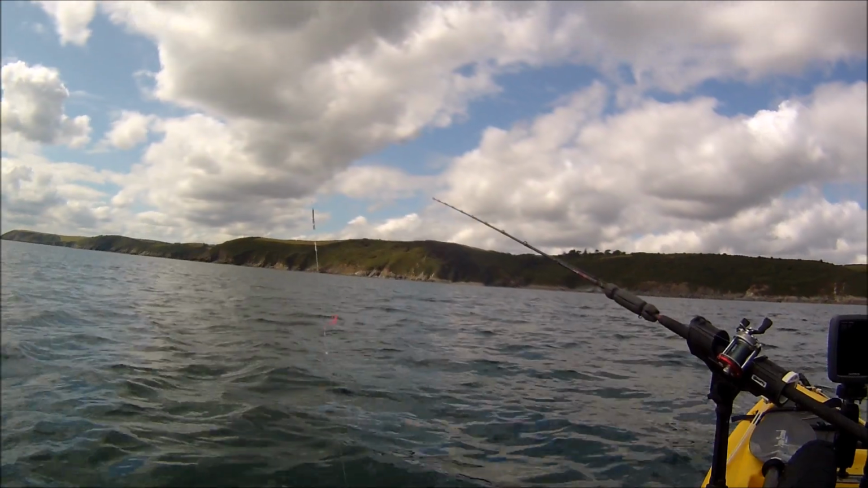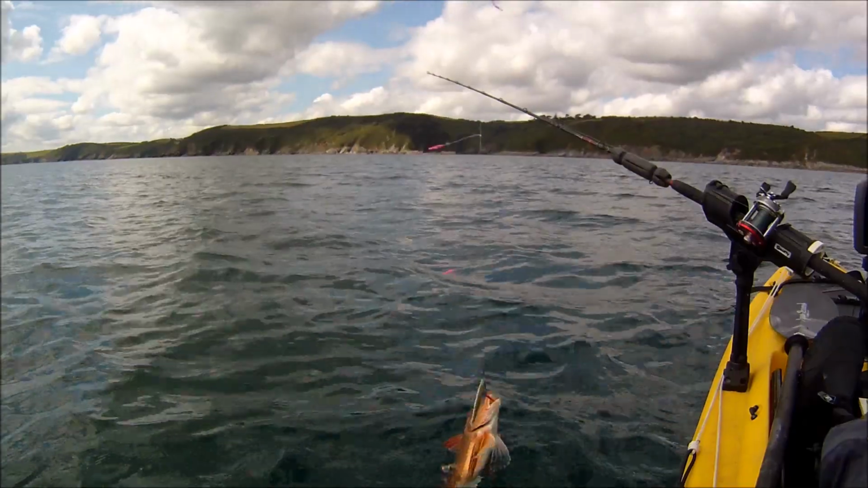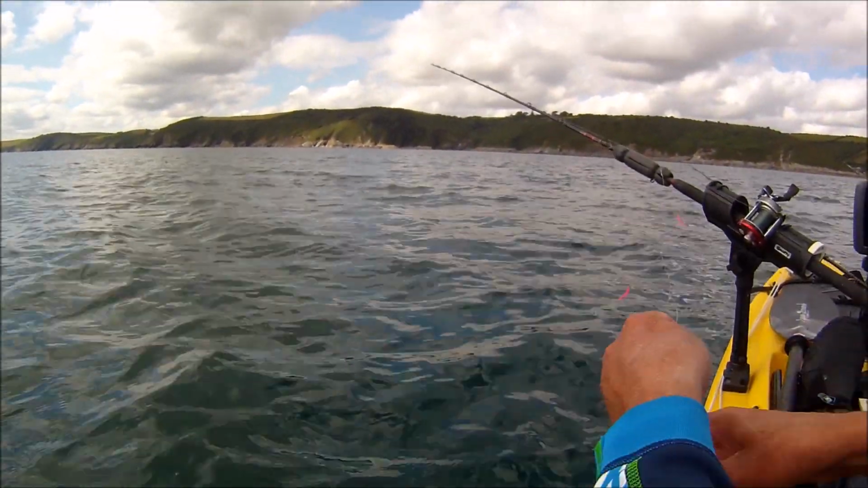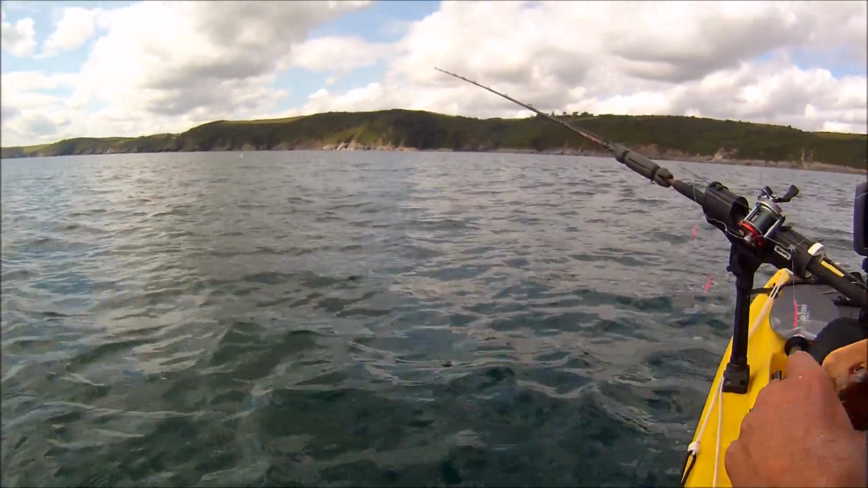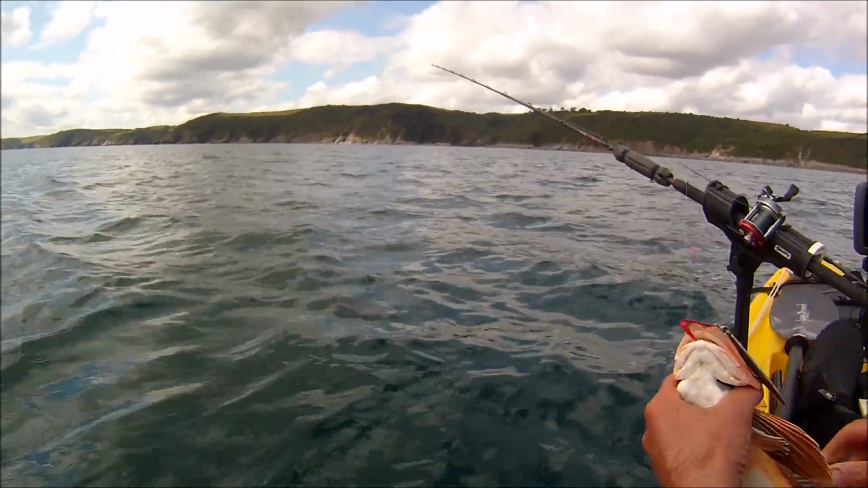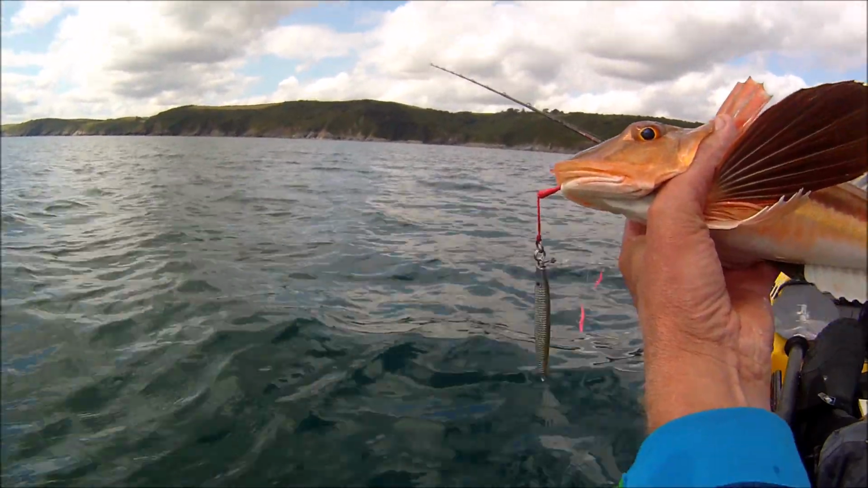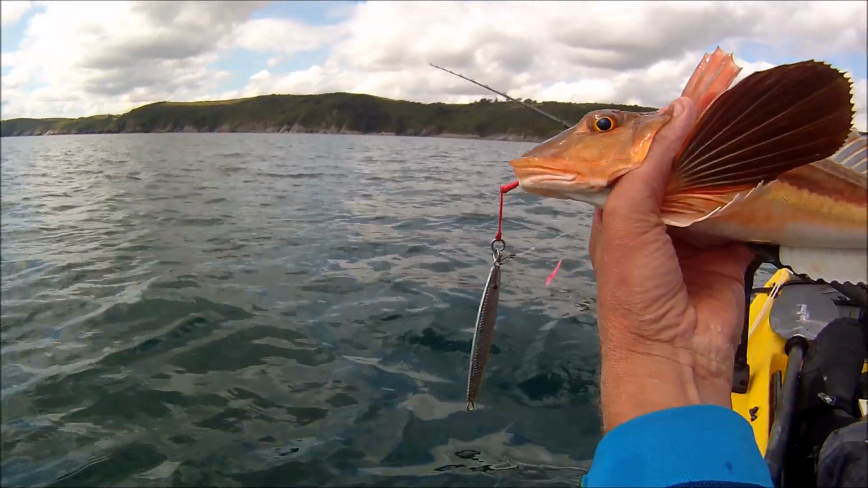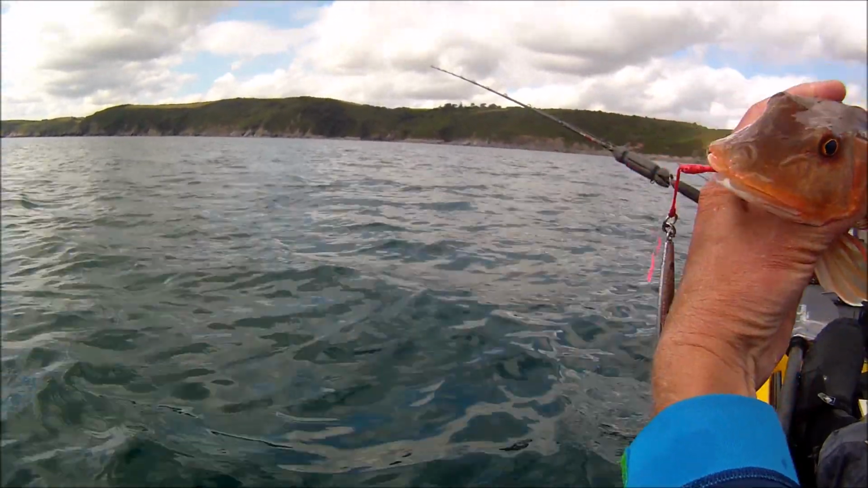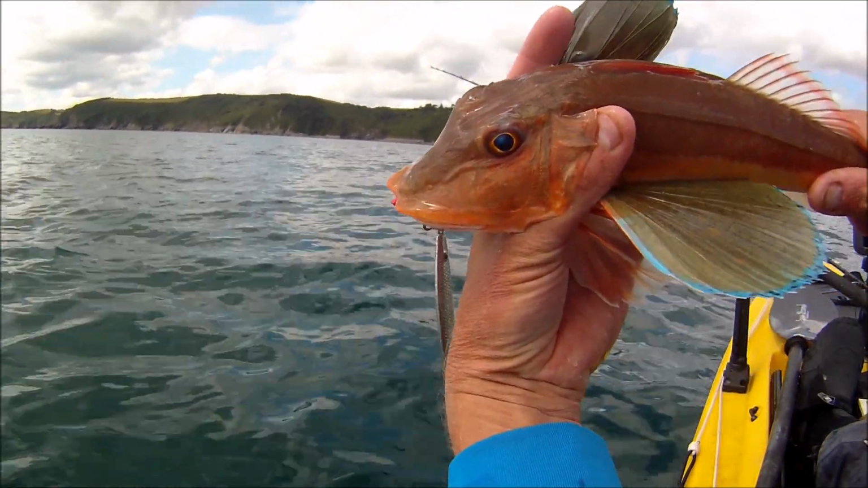Well, as I said earlier, there's always the unexpected catch when you're out fishing, and once again, this is thanks to the fish finder. A shoal of fish started showing on the bottom, and I was hoping it would be cod, but it turned out to be this beautiful gurnard. They're an absolutely wonderful good looking fish.